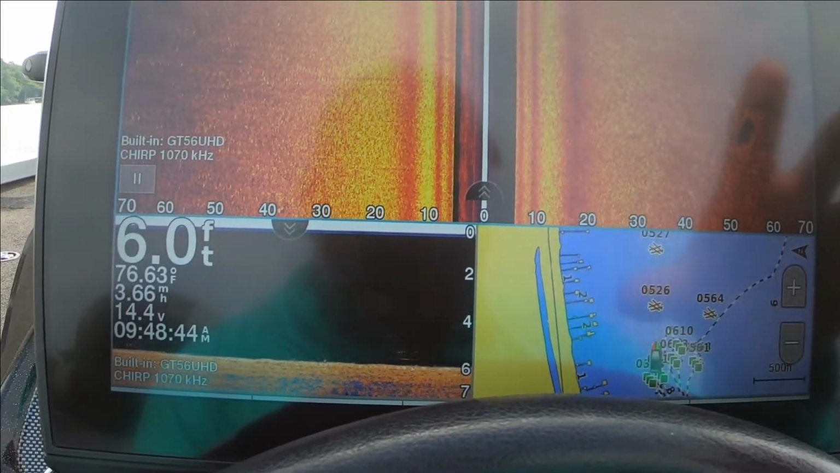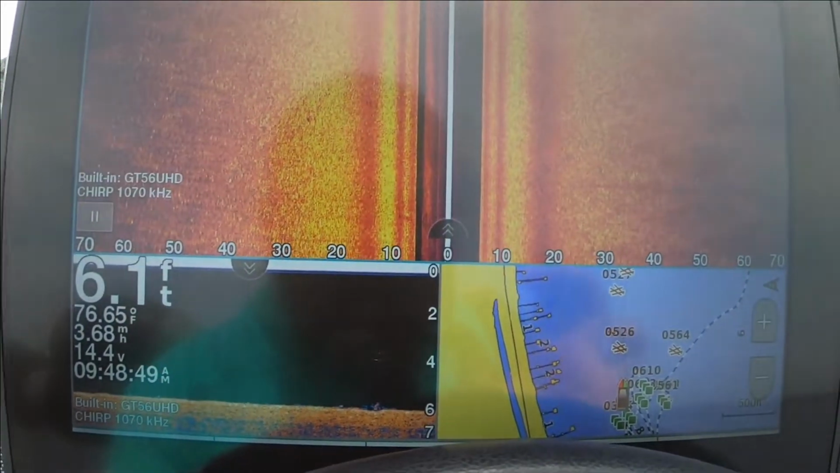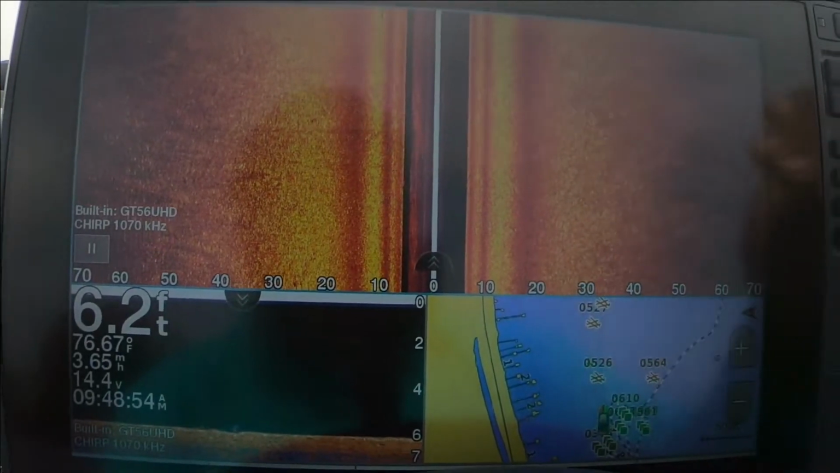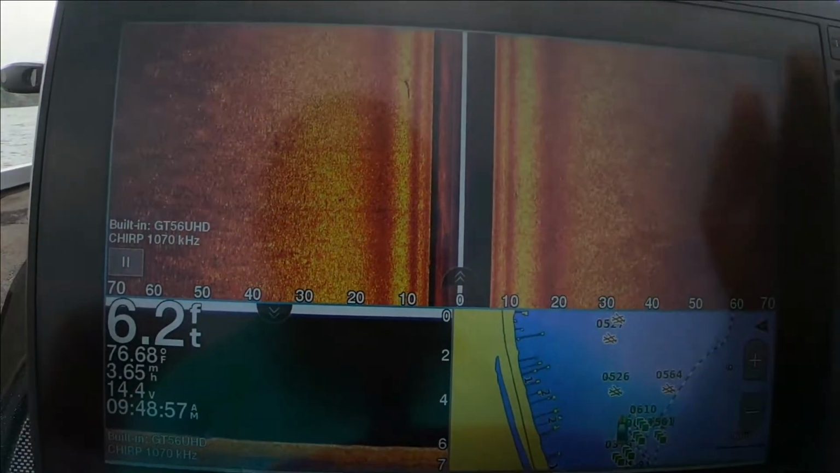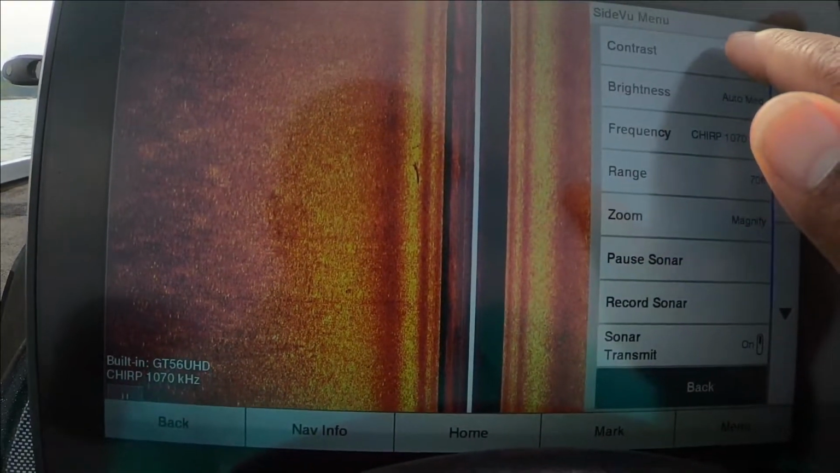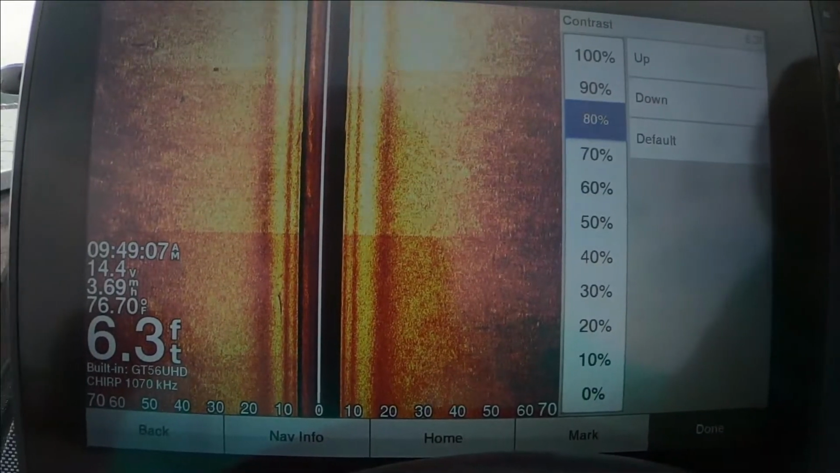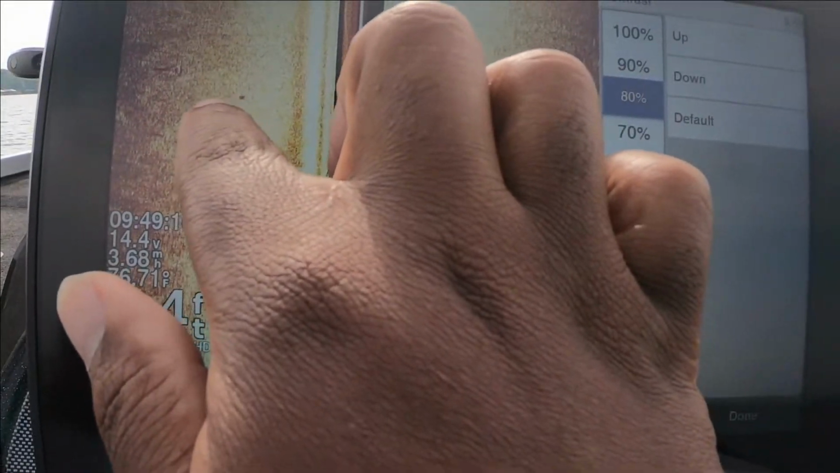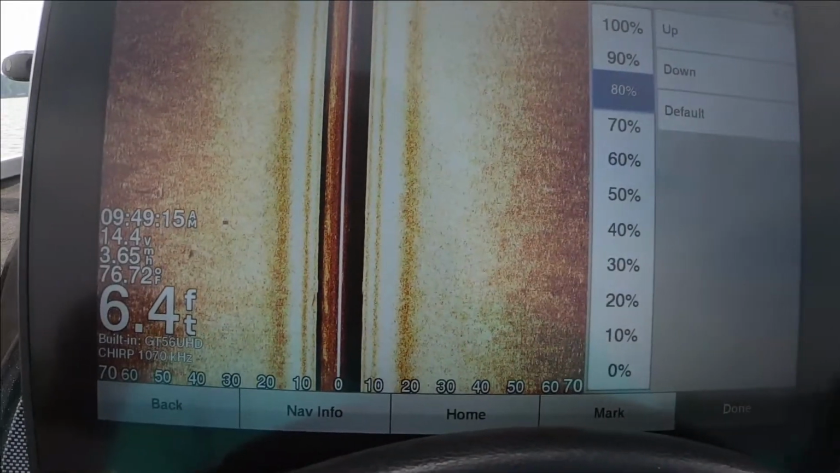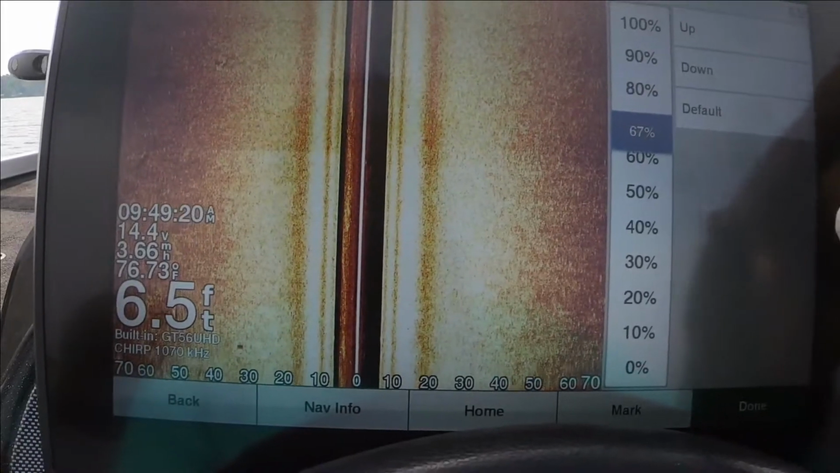Now, if I was in, say, 25 foot of water doing some offshore fishing on a lake, I could go up in my settings. I could do auto medium, auto high, or naturally go to menu, go to contrast, and make the return hotter, and you'll see just the shadow, but you don't see the figures. In deeper water, you have a lot more stuff to comb through, and that higher contrast will make that stuff stand out a little bit more.